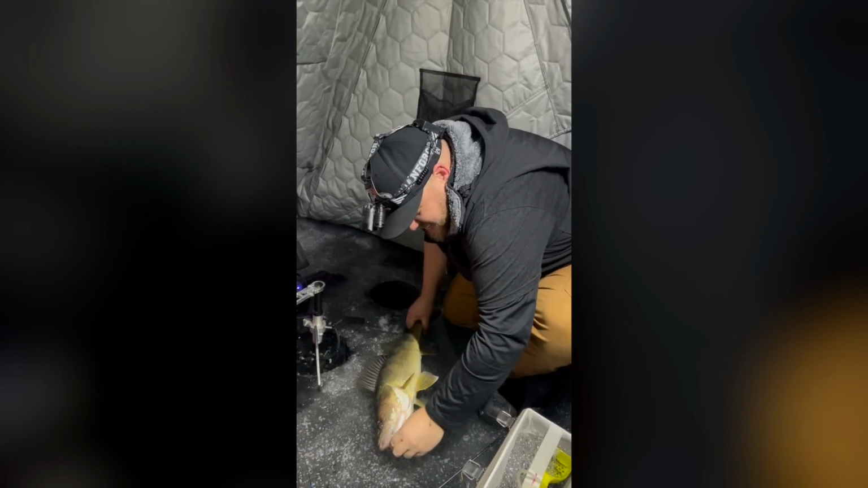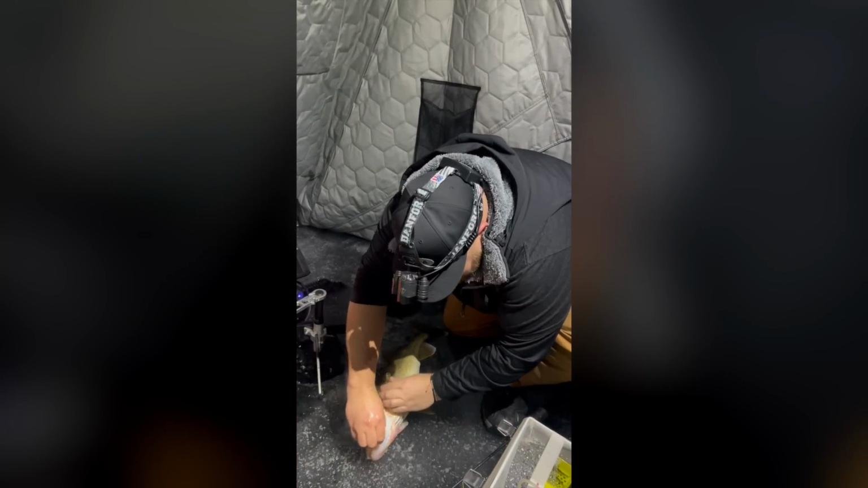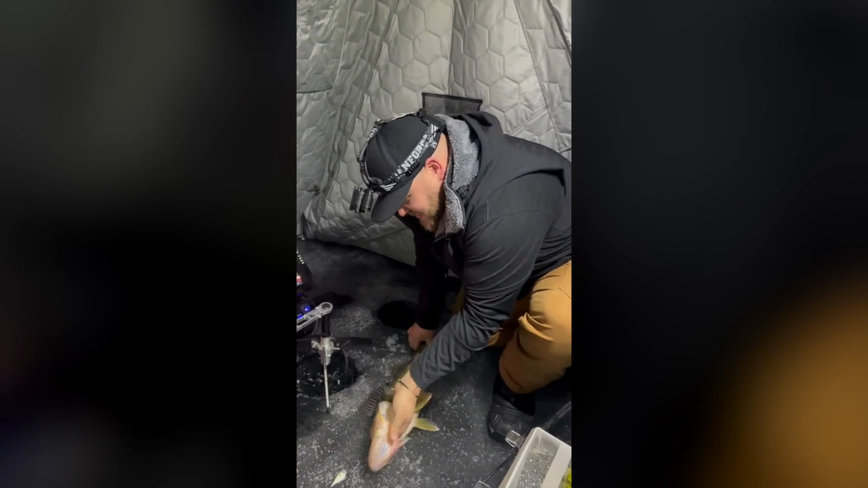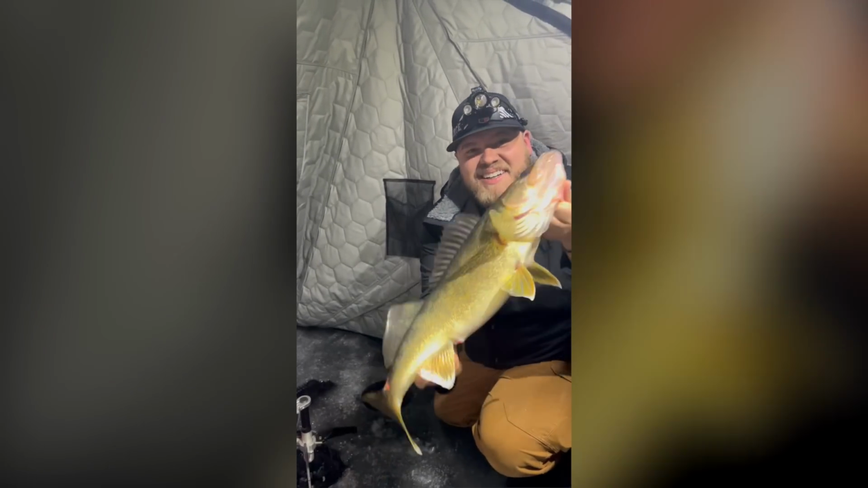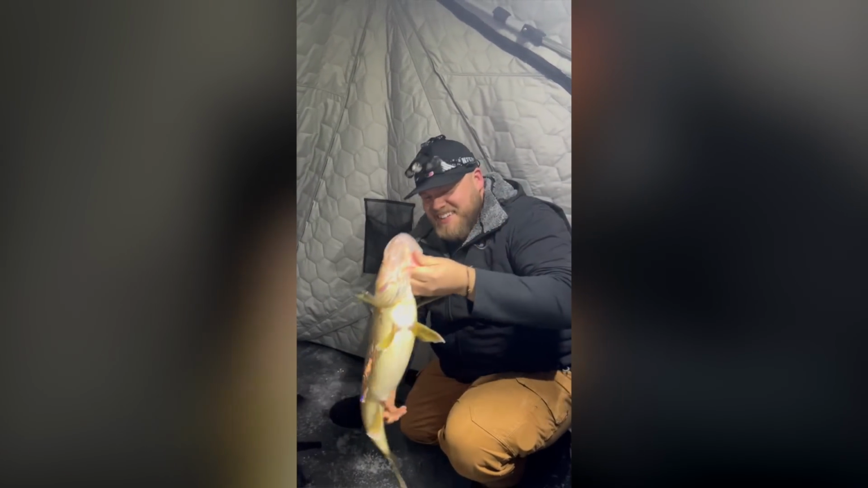Oh. Look at that one, dude. Look at the belly on that thing. Oh. Yes. If you're coming to Mille Lacs, I would get some number 5 Helsinki shad Rippin Raps. That's a bruiser. Oh, dude.